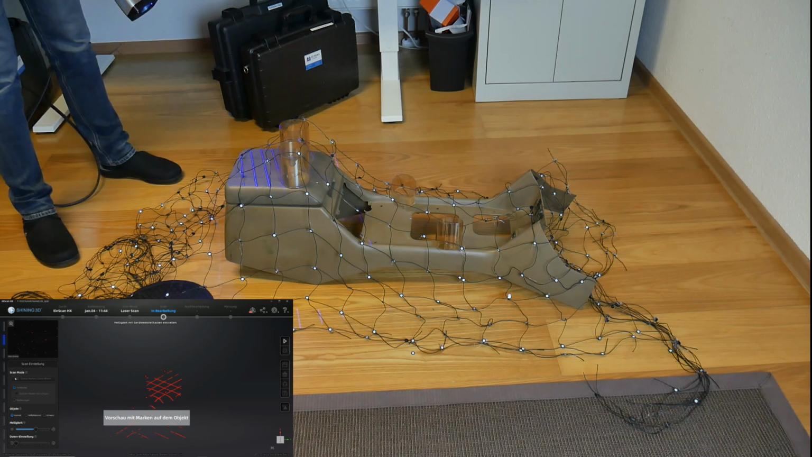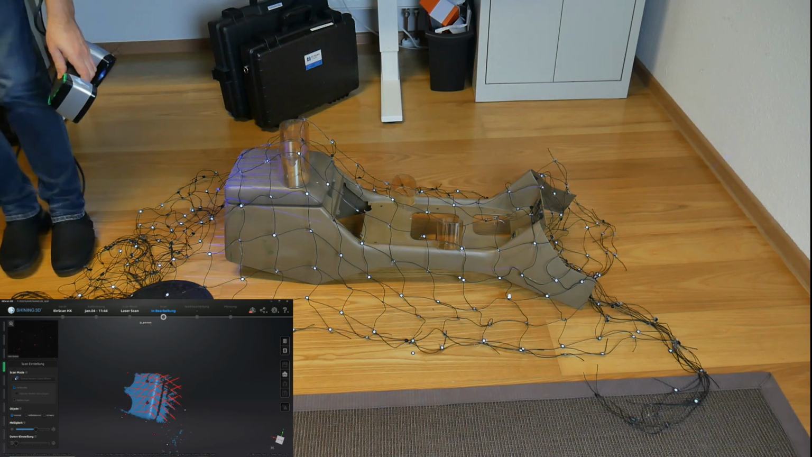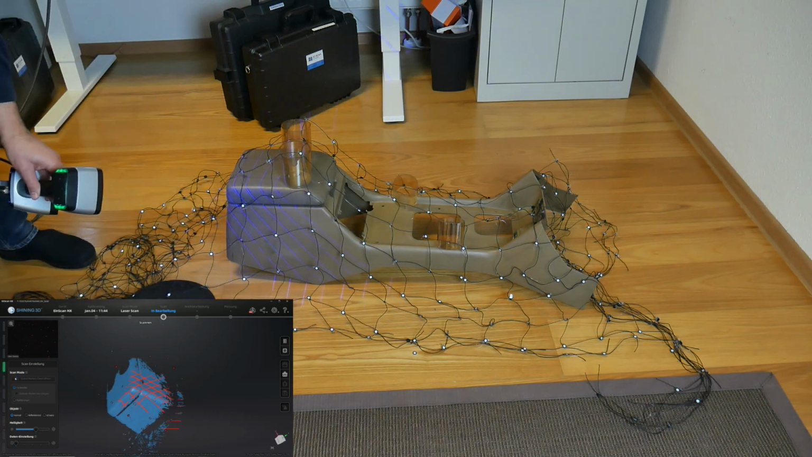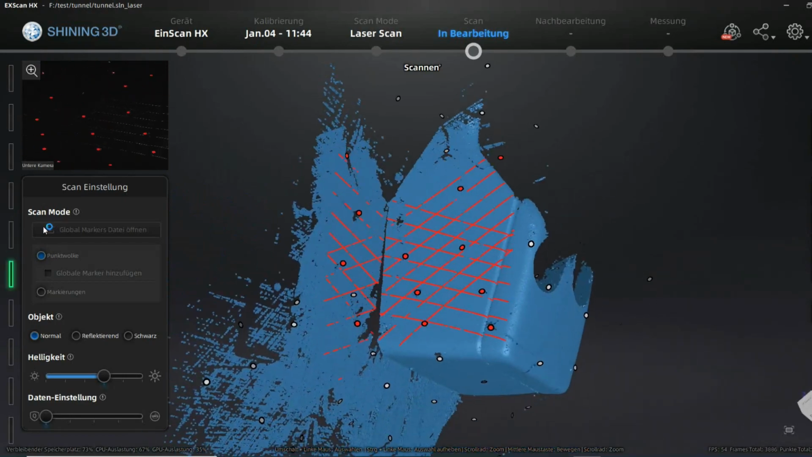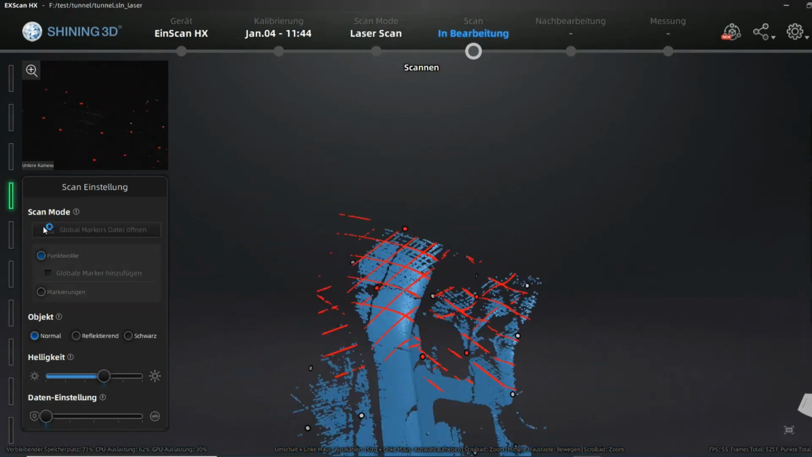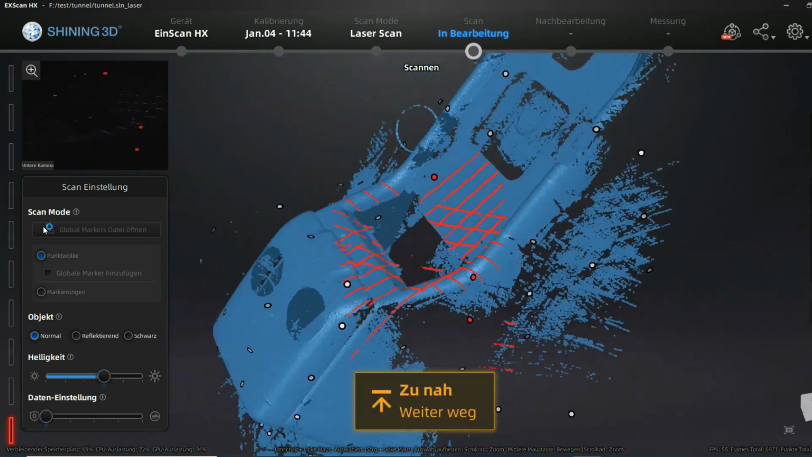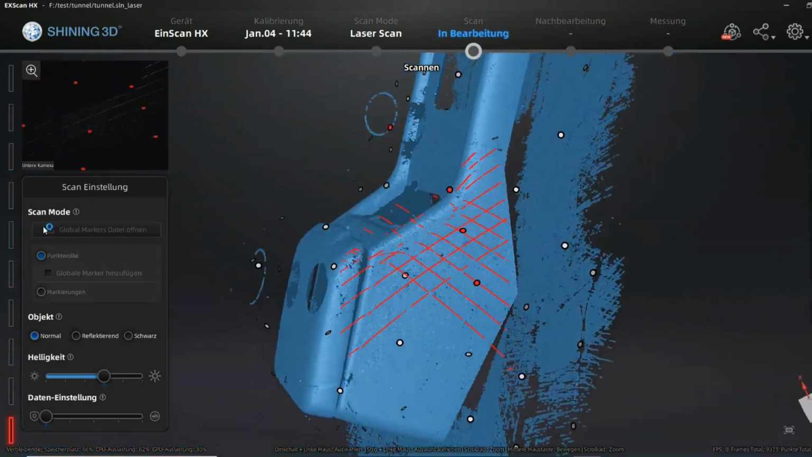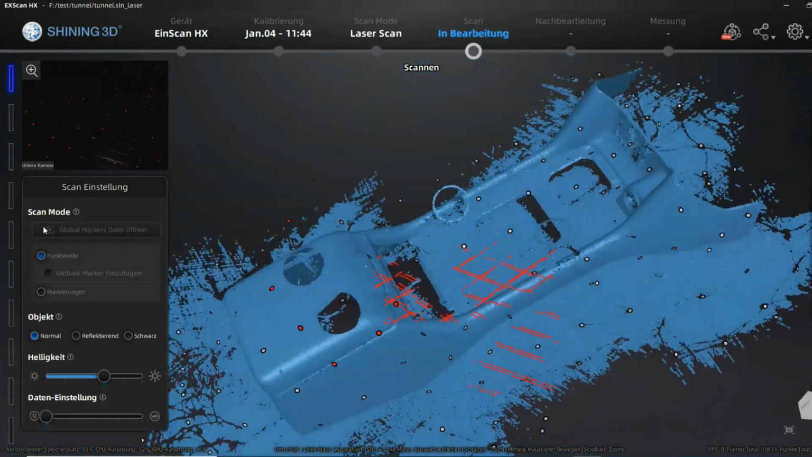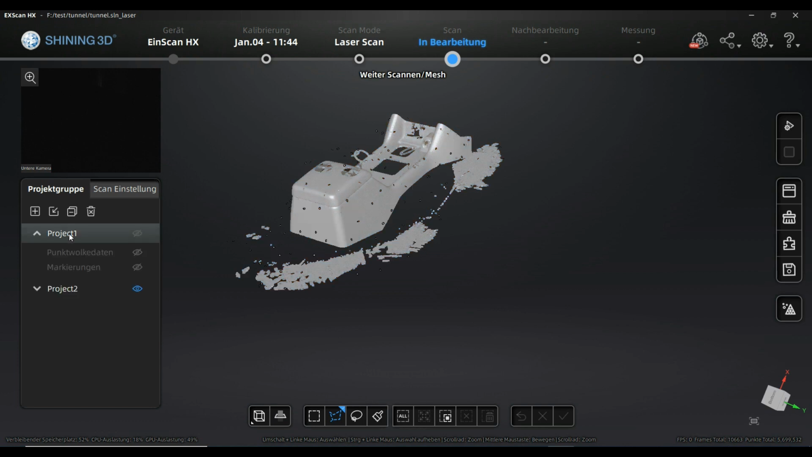So the first view was done. Right now the mesh is dislocated slightly by a half increment, and the scan is done on the other area again where it was covered. After finishing the second scan, it's time to clean the scans.